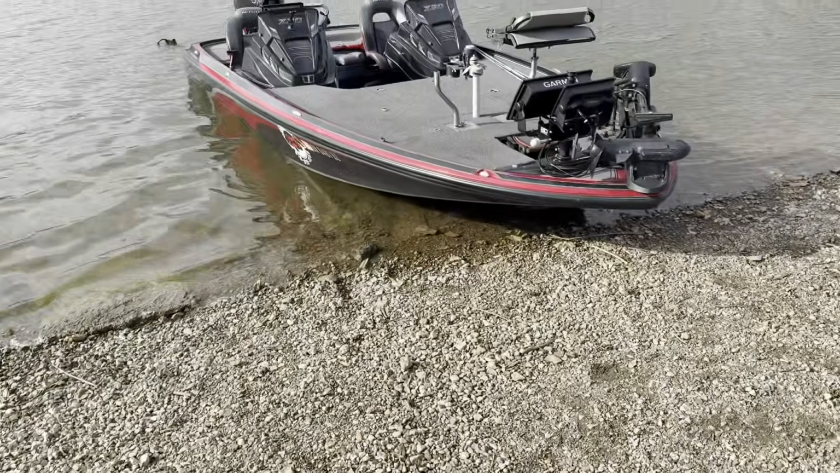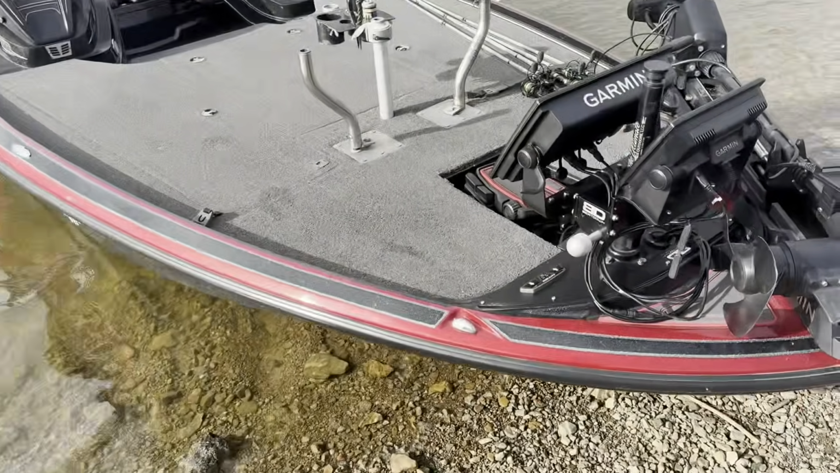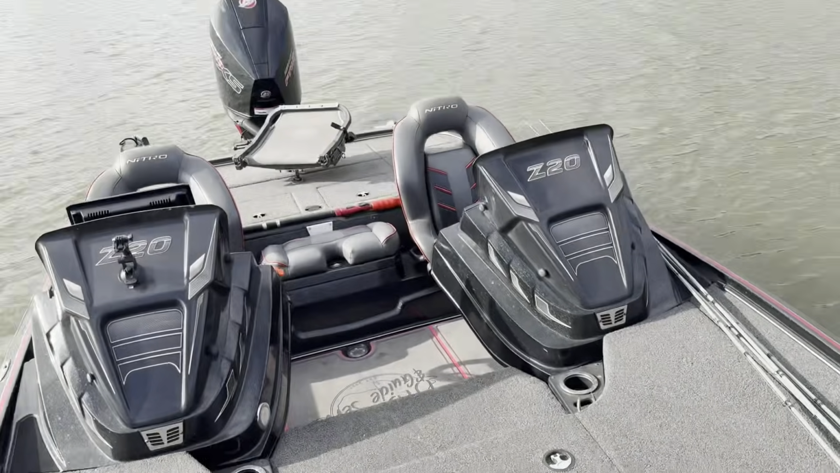All right, guys, we have made it to the lake. The boat is in the water. Let's go find some fish.